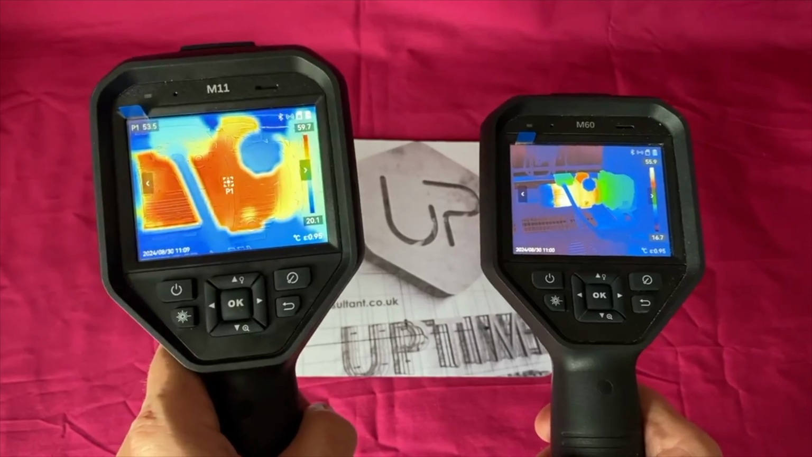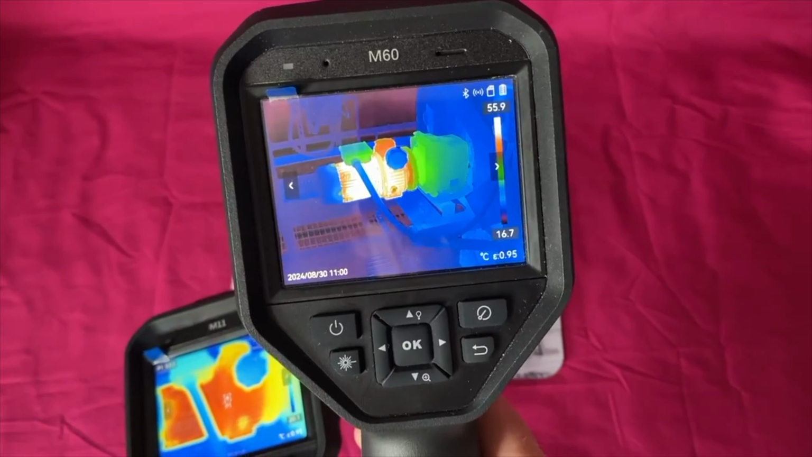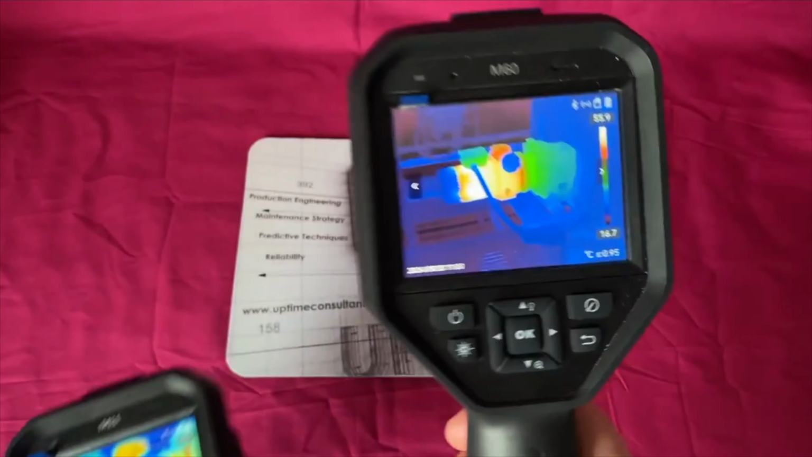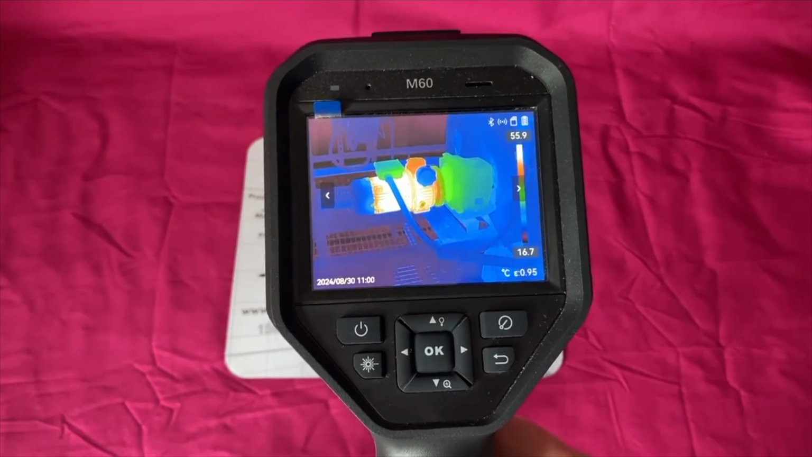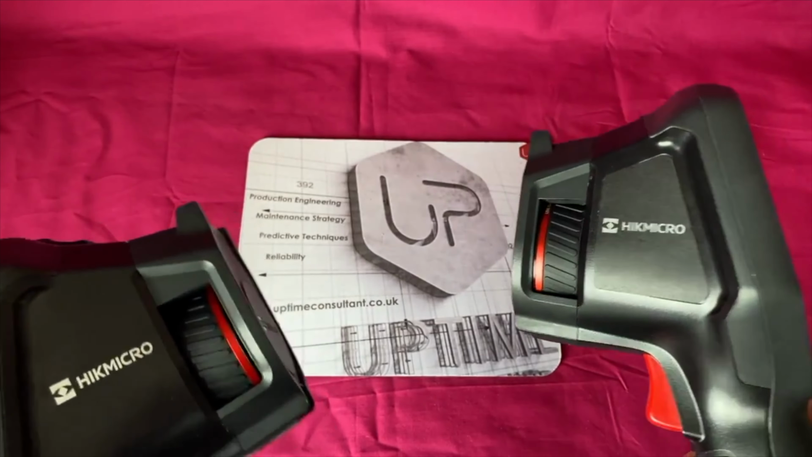Plus this one is almost a quarter of the price of this one. So this is what you pay for. You pay for field of view and you also pay for resolution. This one's very small resolution, more like a pocket camera, pocket thermal imager. This one is what I would say an engineer in an industrial setting needs. We need clarity and we need that resolution. So that's the quick comparison.